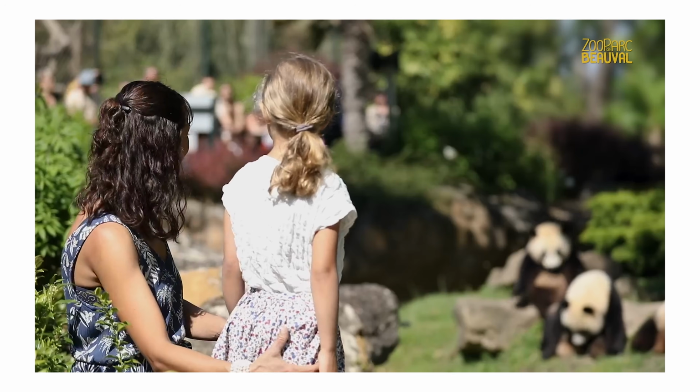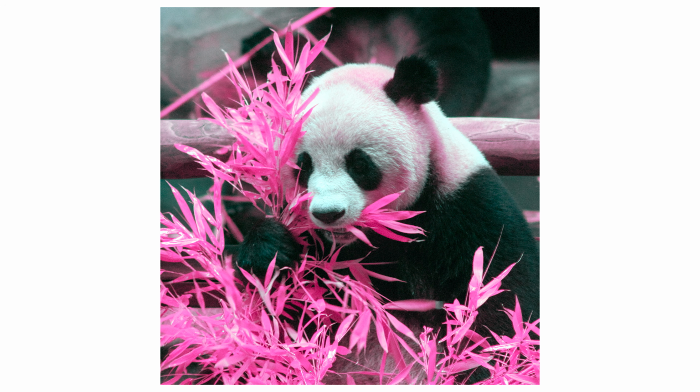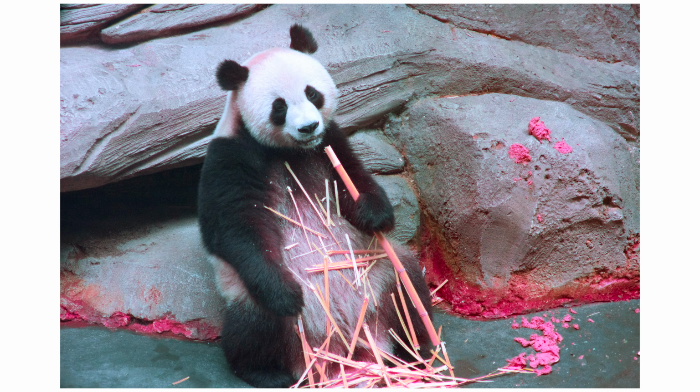The filter turns bamboo leaves into a bright cotton candy color. Even if the said bamboo was turned into panda poop.